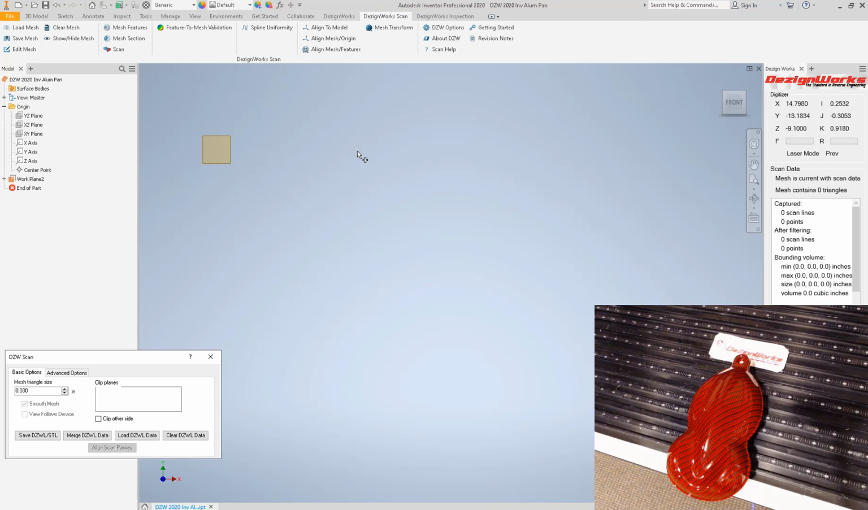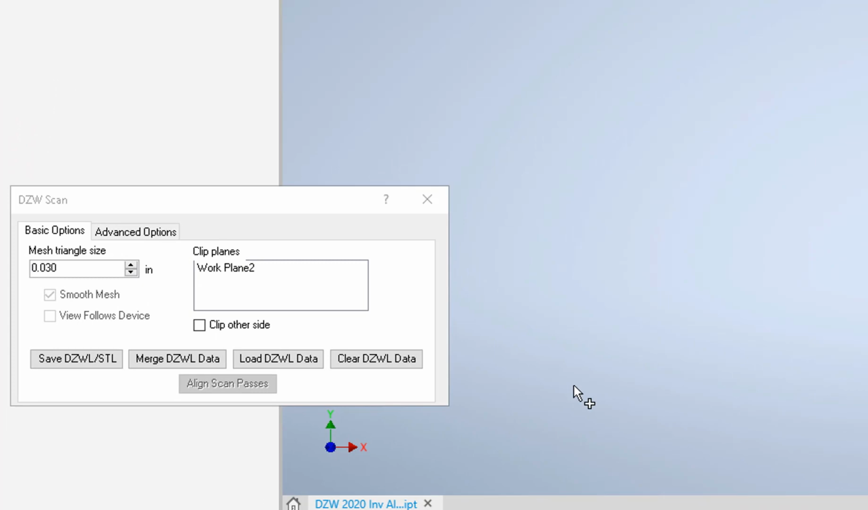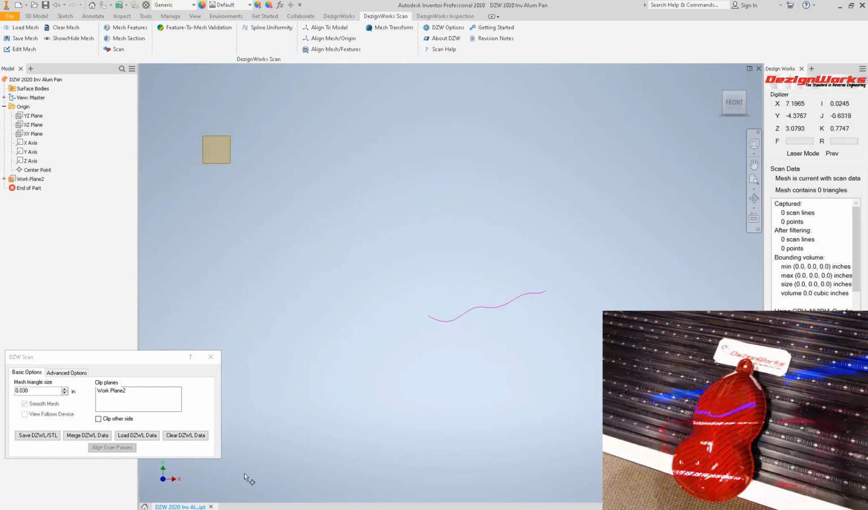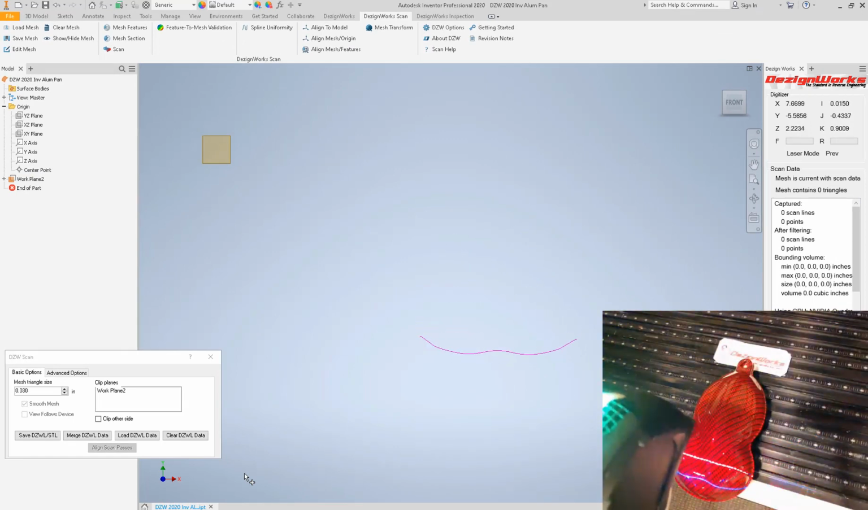Now what we've done is we've decided to have a clip plane. We wanted to cut that little lip off for this mold. So we're going to say clip plane, and you can pick it off the screen or out of the tree. At that point, you're ready to go. We're going to take the RS6, and you're going to see a preview line here. We're going to simply line the two lines up, and away we go.